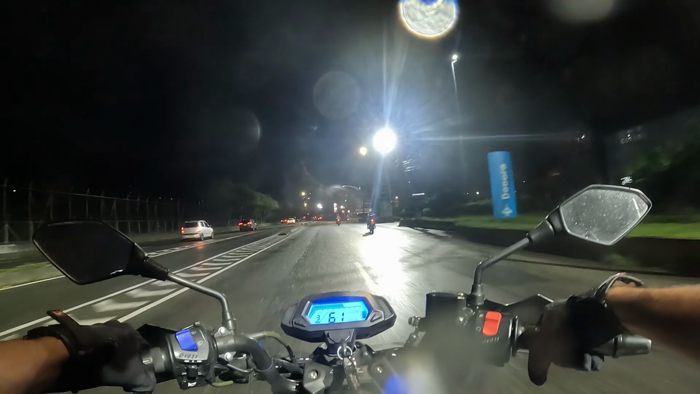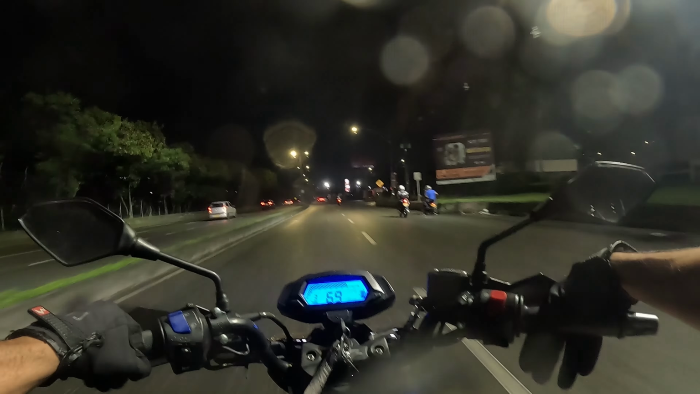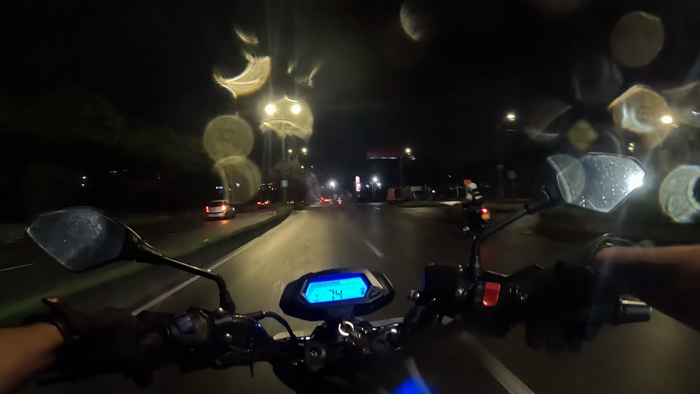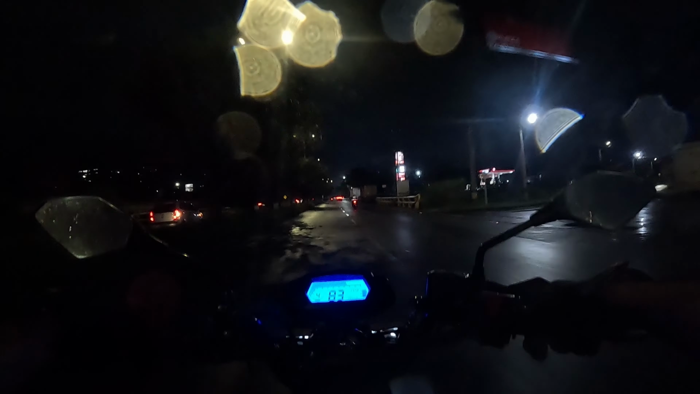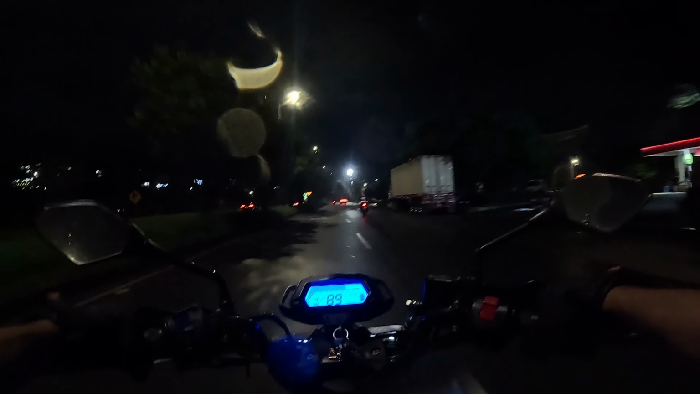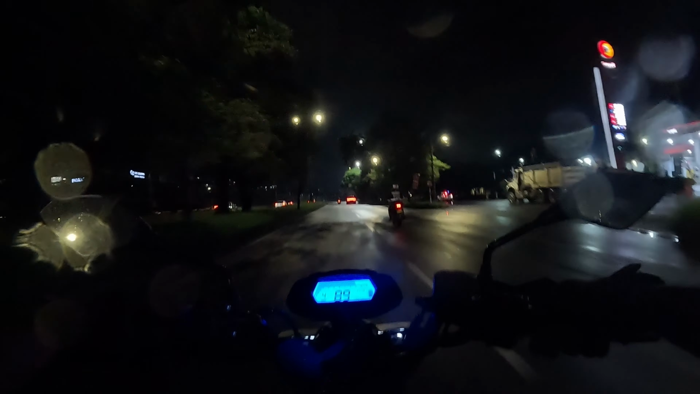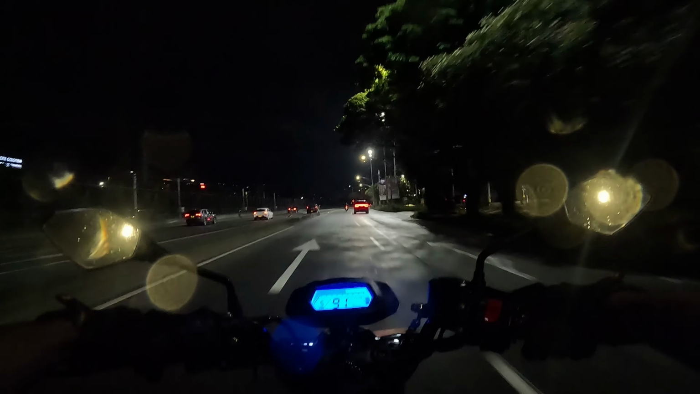Give me a little more kilometers per hour. I know. Right now, man, I think it's a fucking planet. I haven't passed the full speed yet, and with these fucked up conditions, it was so good, man. It was just so good.